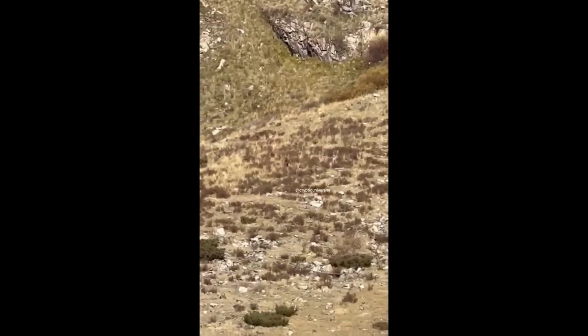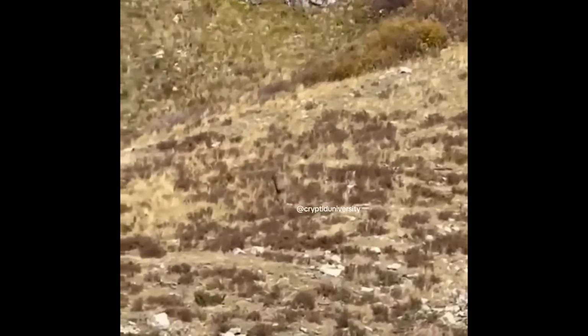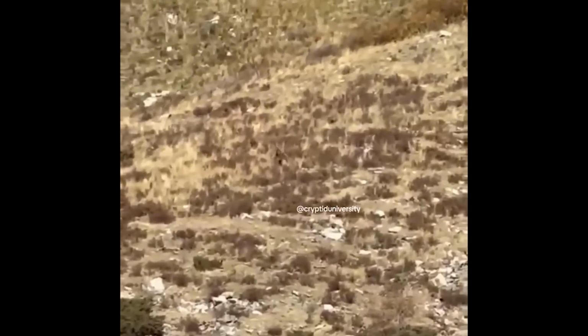However, there's something quite peculiar about this particular Bigfoot, notably the way it blends in with the surrounding bushes. What are your thoughts on this enigmatic creature? Could it be a new and distinct species of Bigfoot?